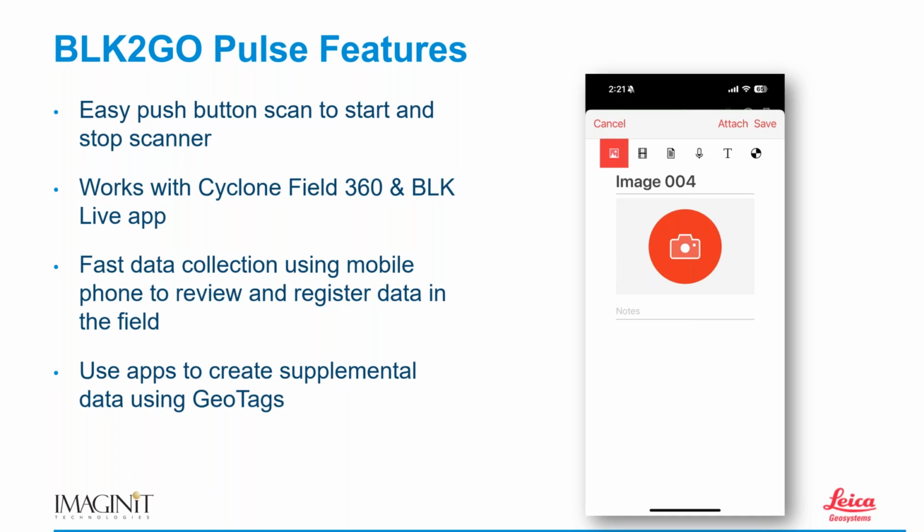You can see there the red box in the top left corner is highlighting imagery. So what that allows me to do is take my mobile device, my iPhone, and be able to take a picture of something and attach that picture in a 3D space.